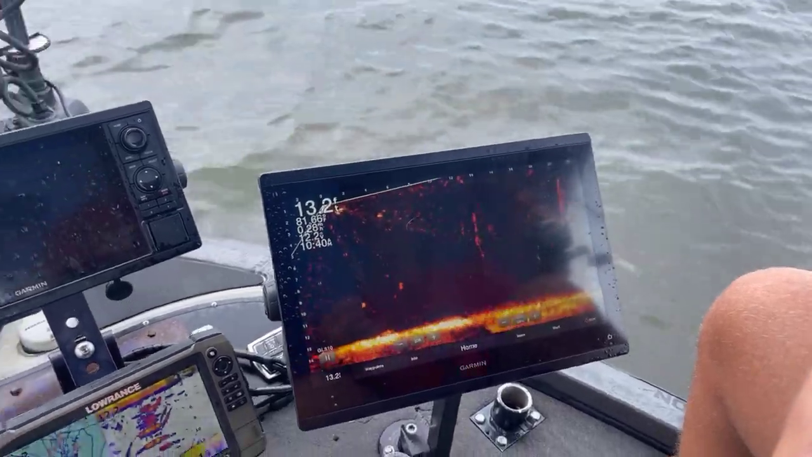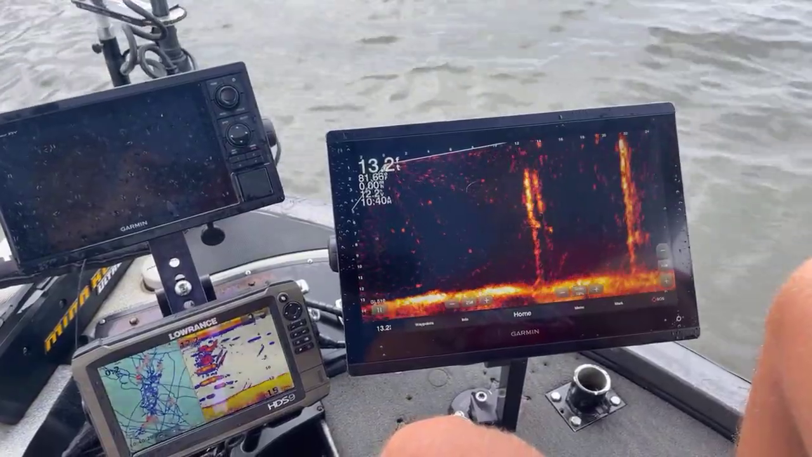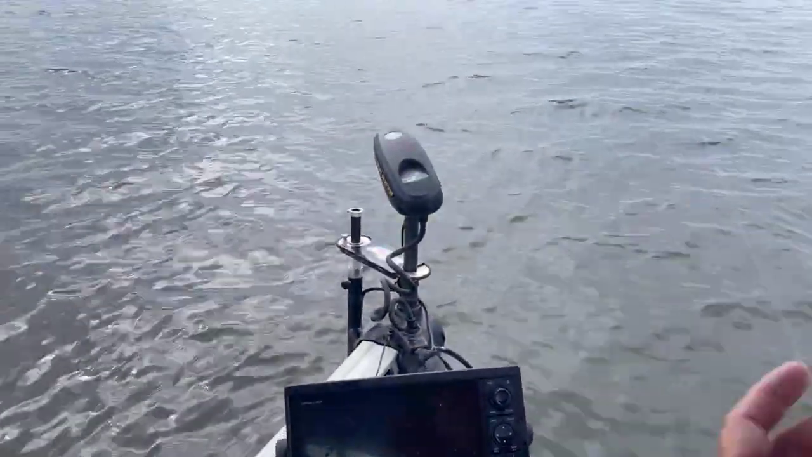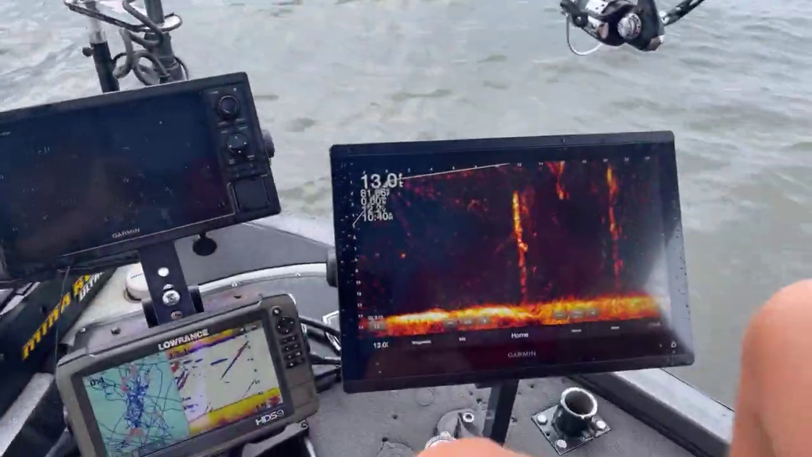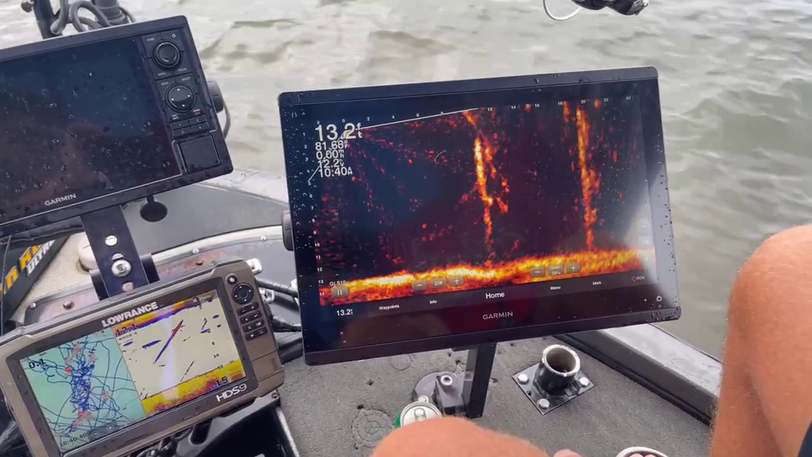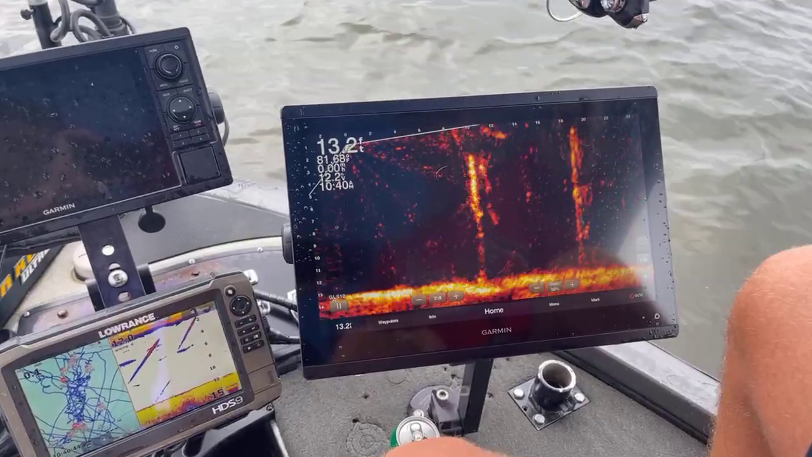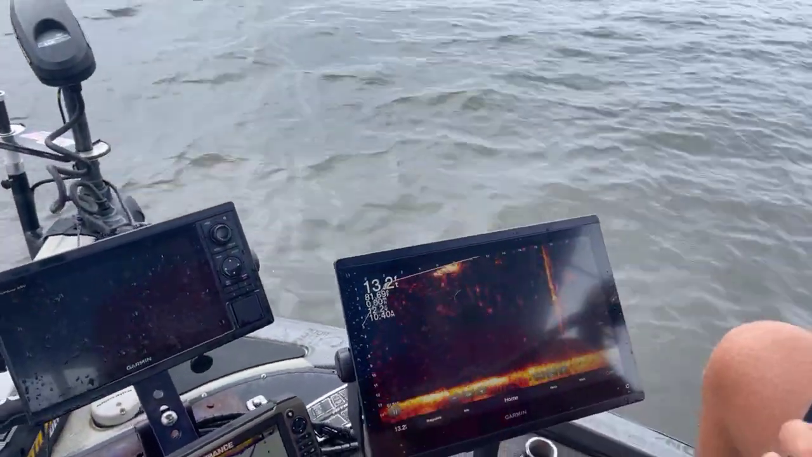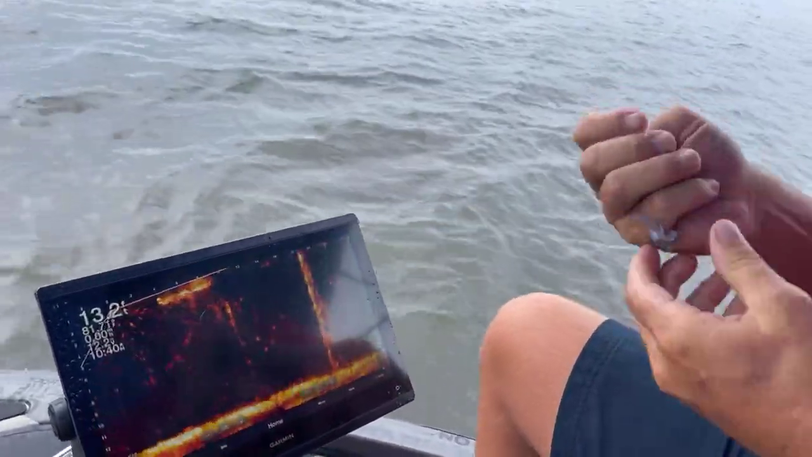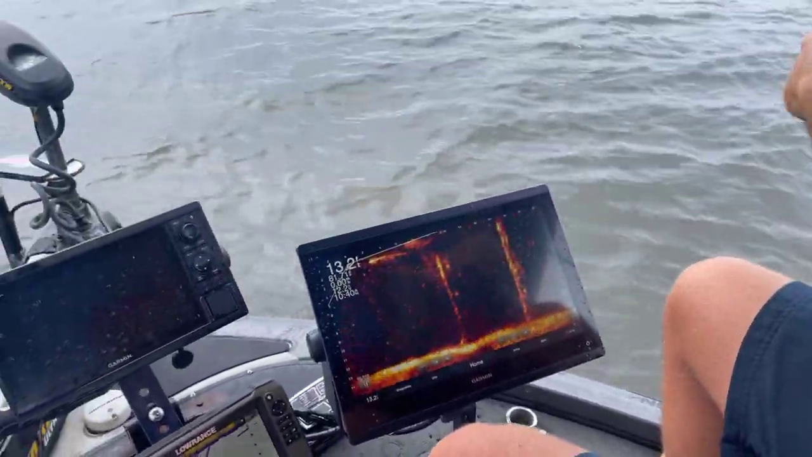All right, I've got one on this stump right here. It's 14 foot out. This one is about 8.5 foot down. See if I can't pitch on him. Looks like I'm lined up fairly decent with him. Oh, missed him. Yeah, he hit me and I missed him. He short struck me there a little bit, pulled my jig down. Let's see. Oh, he went back to the same stump.